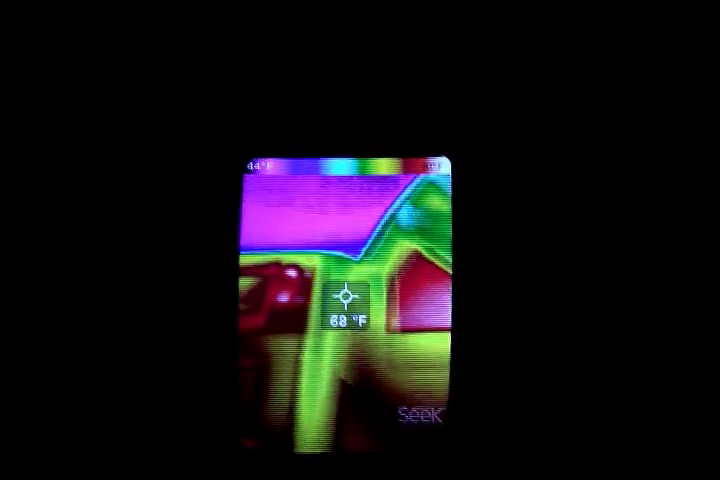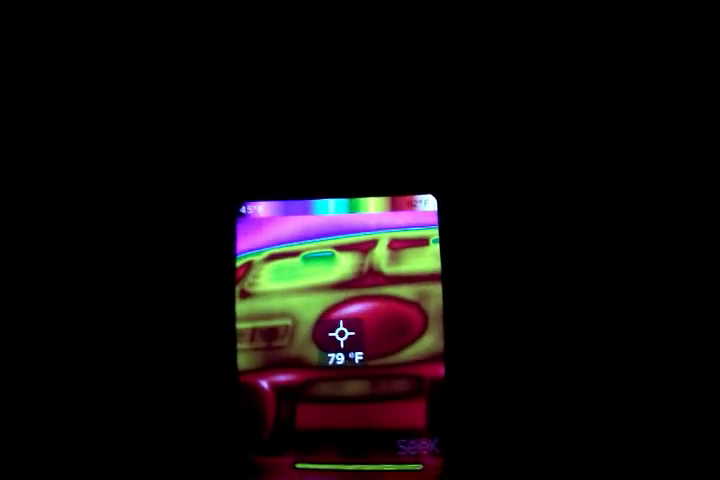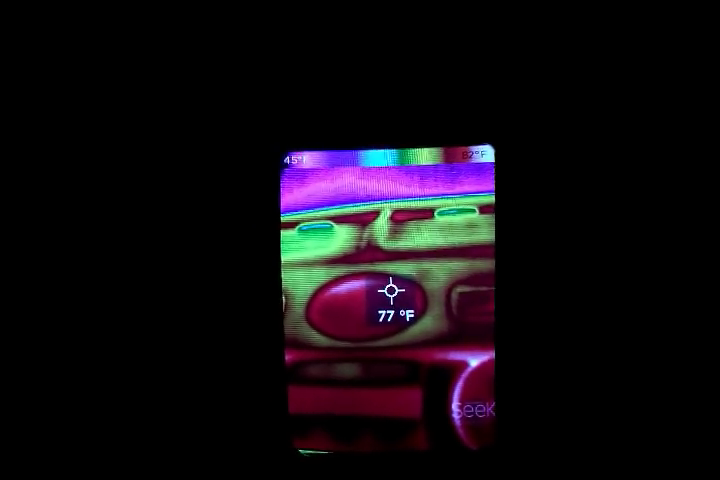I'm actually sitting in the car at the moment, and you can see how hot and warm the car is. There's a bar up the top there that gives you indicators of what we're looking at. In the centre there's crosshairs, and that tells us exactly what the temperature is. But I do have a problem. I'm going to show you what the problem is. It's this.